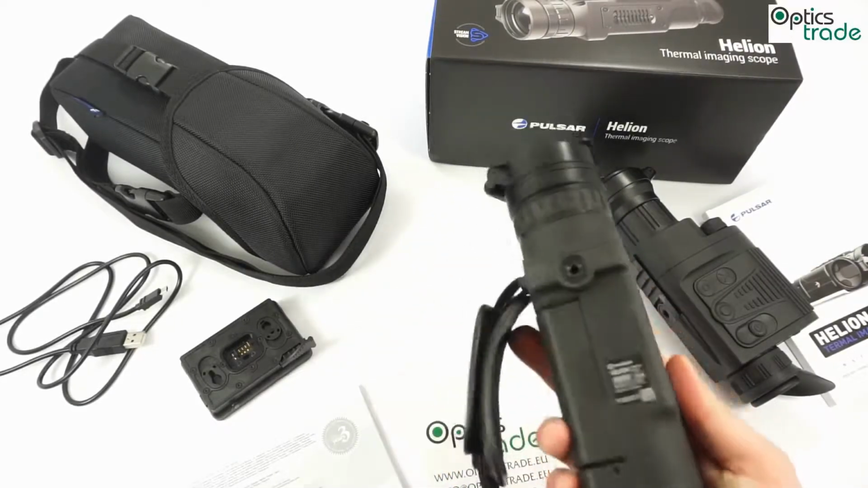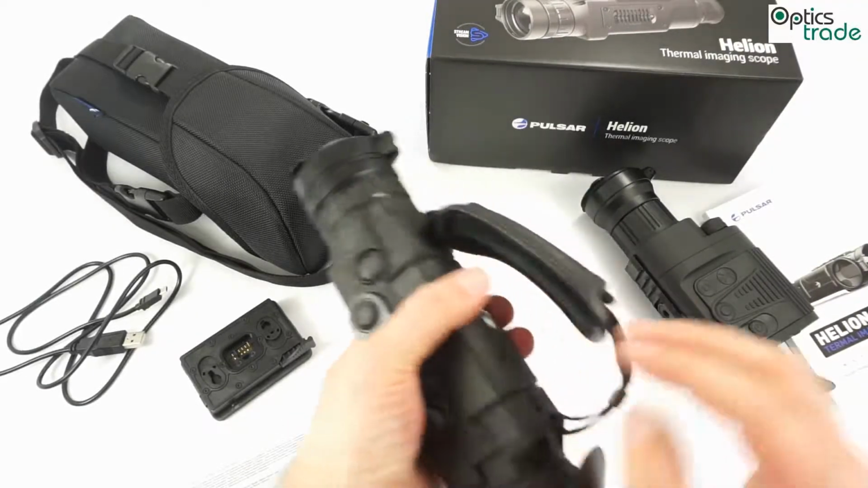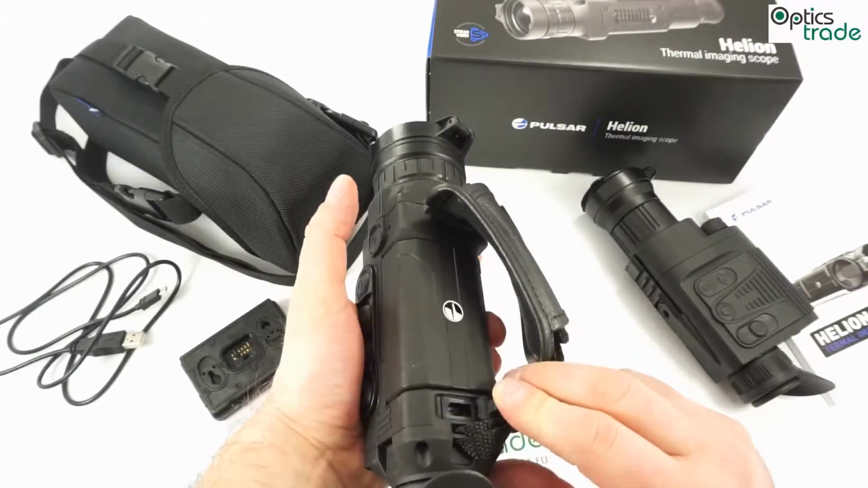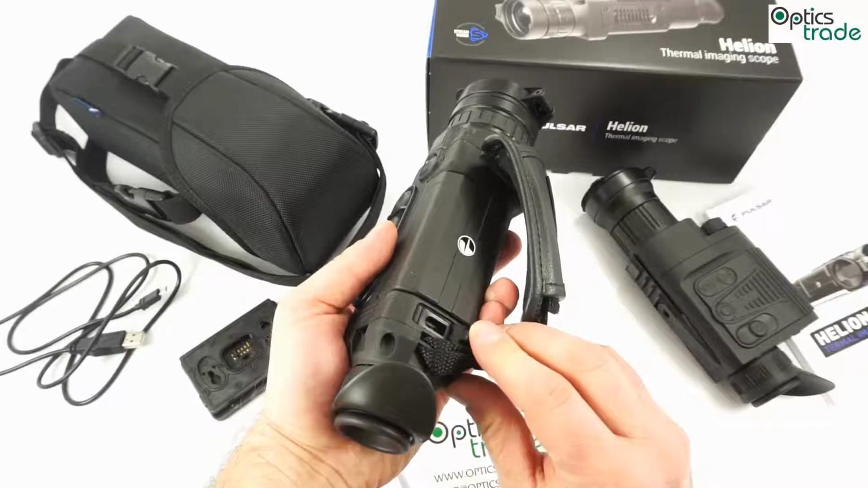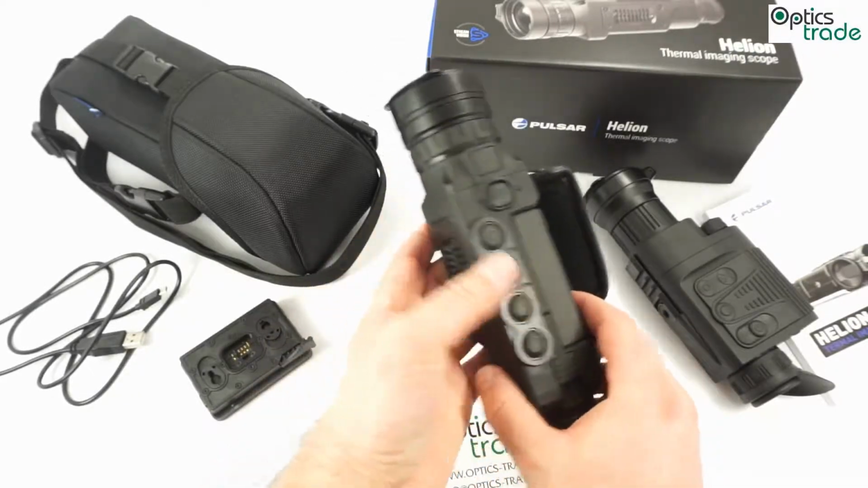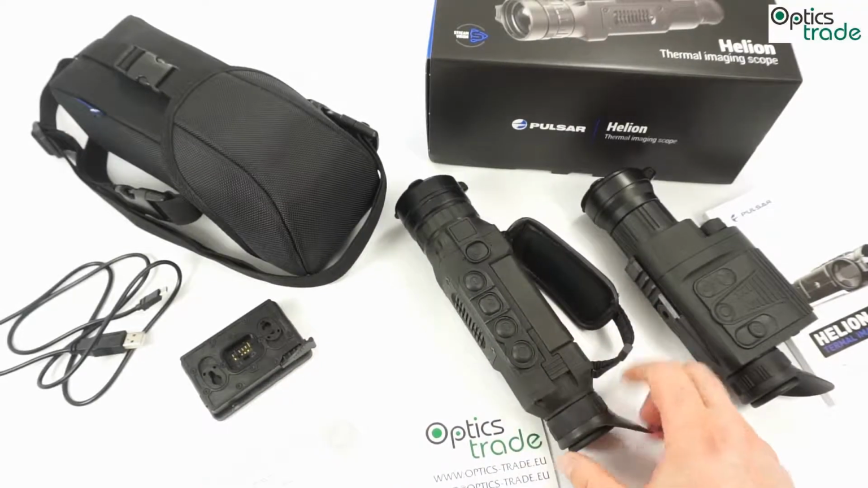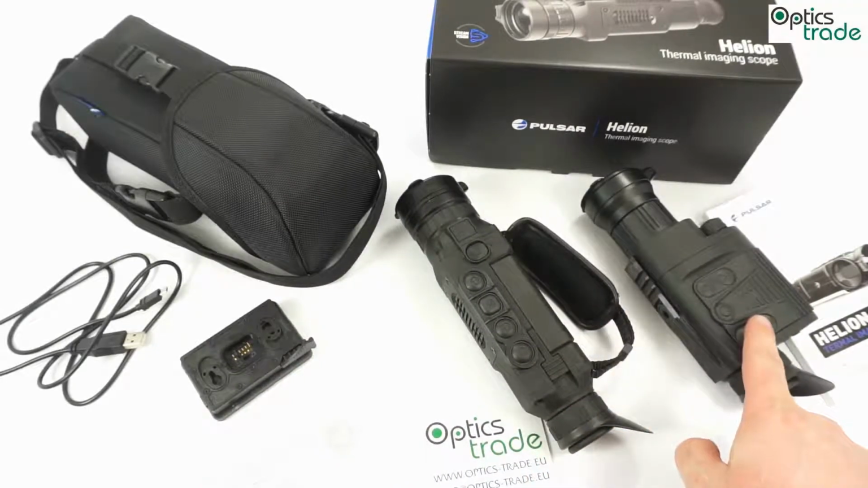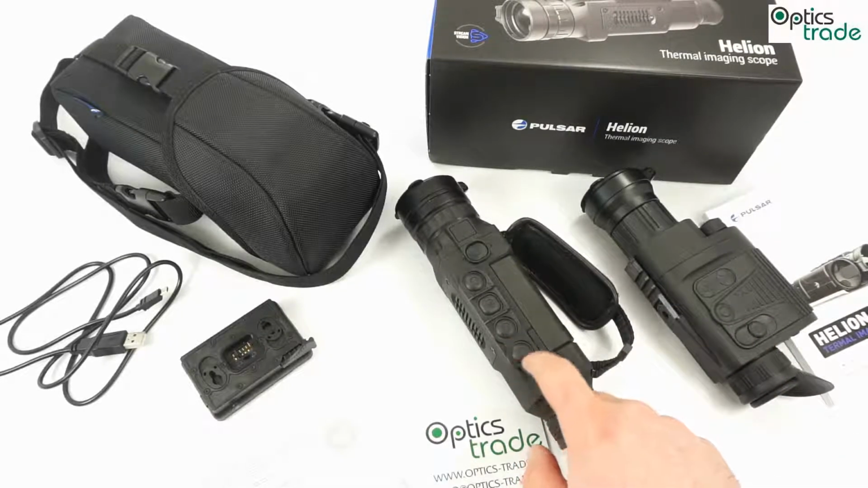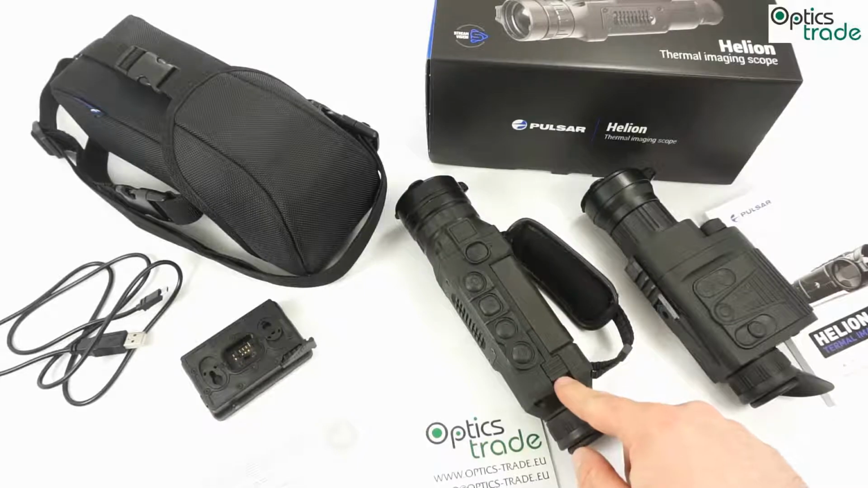It also has a tripod attachment and a USB port for either charging the battery in the device itself or for downloading images and videos, which you are now also able to take with this device, which was only possible with the Quantum series if you had an external mobile recorder. So in this aspect, this is a really well-packed